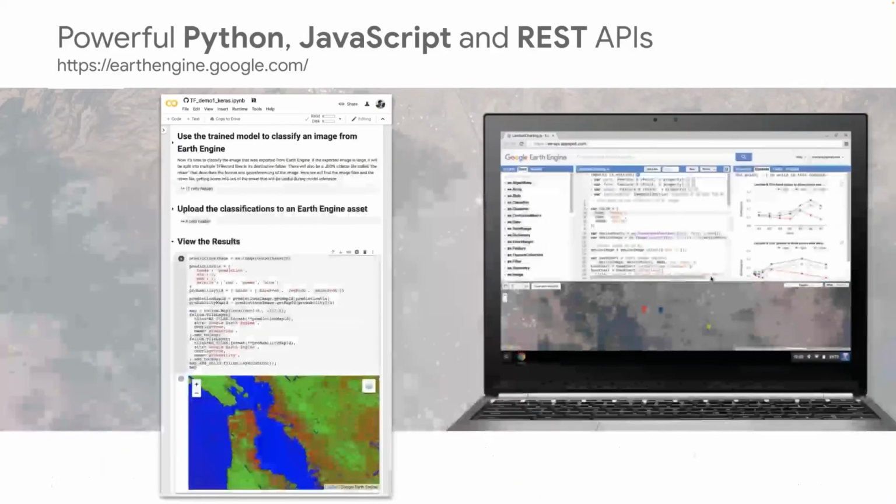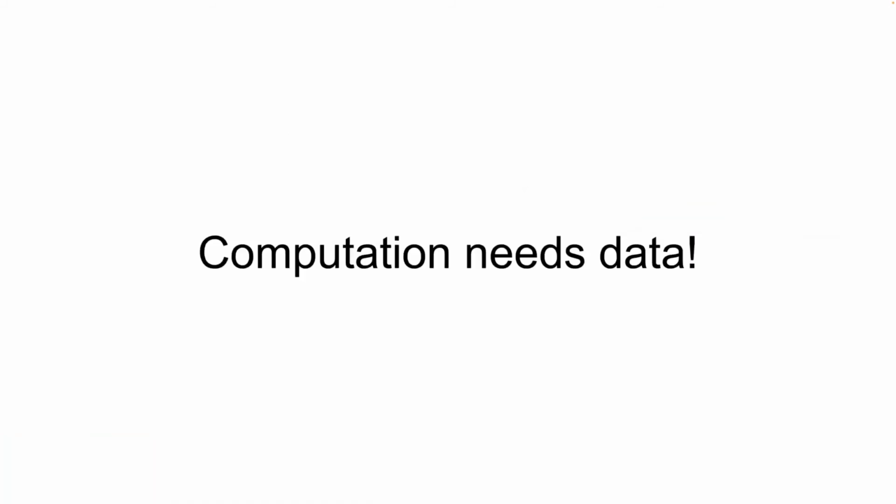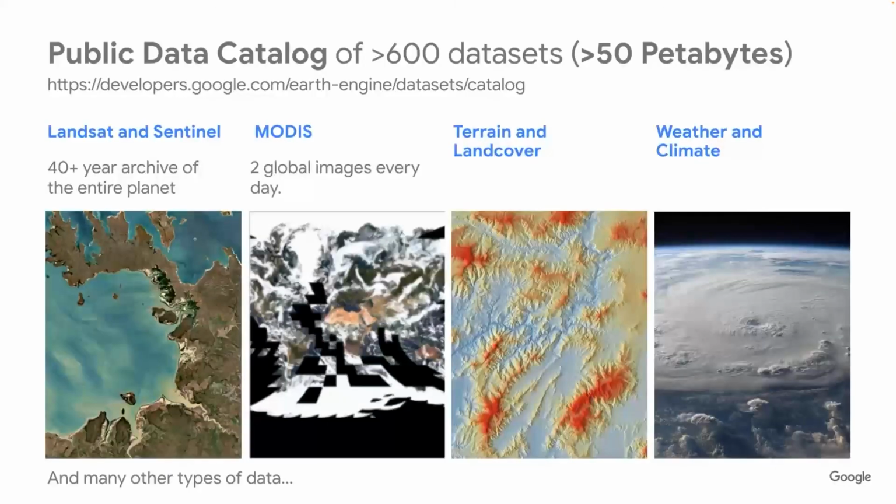So Earth Engine is a computation platform that takes all of your desires in code and parallelizes them and gives you back some results. It's pretty powerful. You can do lots of stuff with it, but computation needs data. If you don't have any data, your computation is probably not very exciting. So we have a public data catalog with a bunch of data. It's 50-ish petabytes, 600 data sets or so. Lots of cool data to work with.